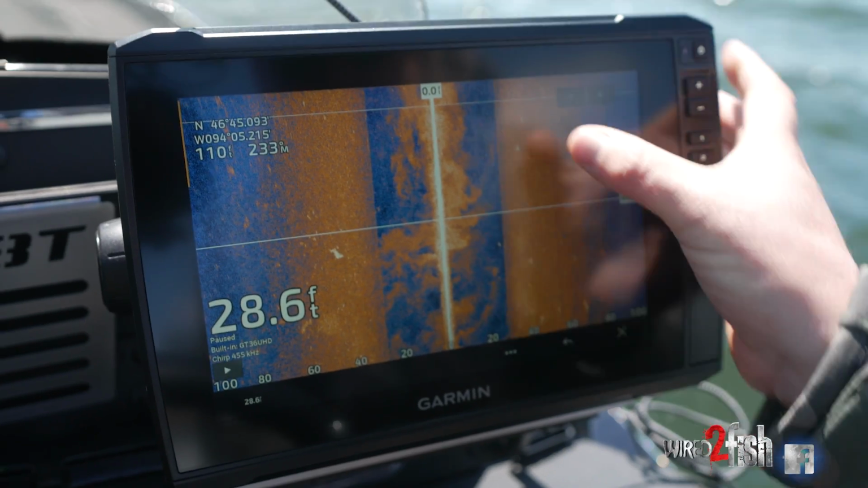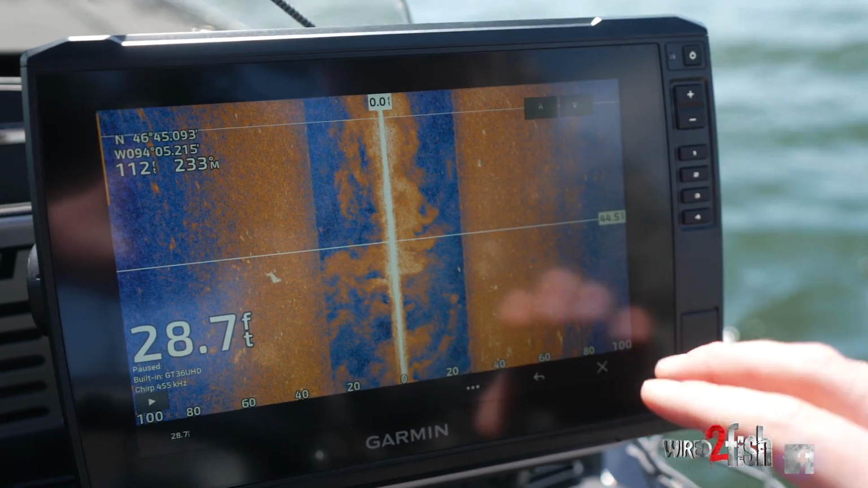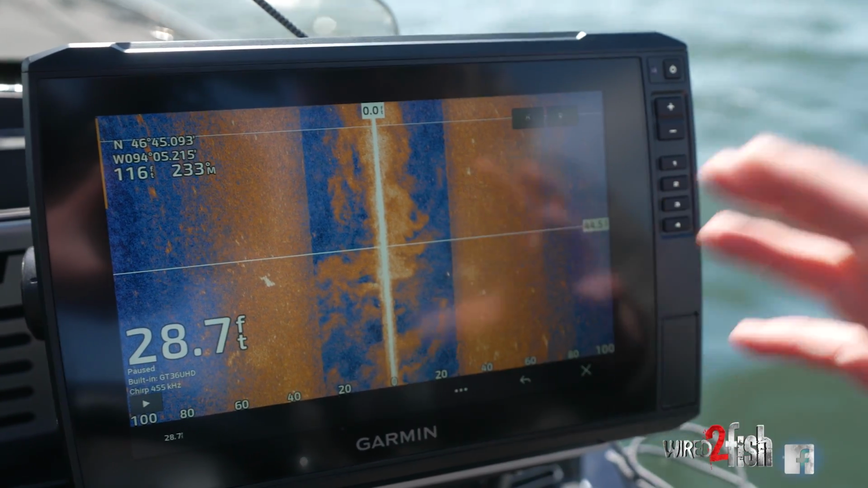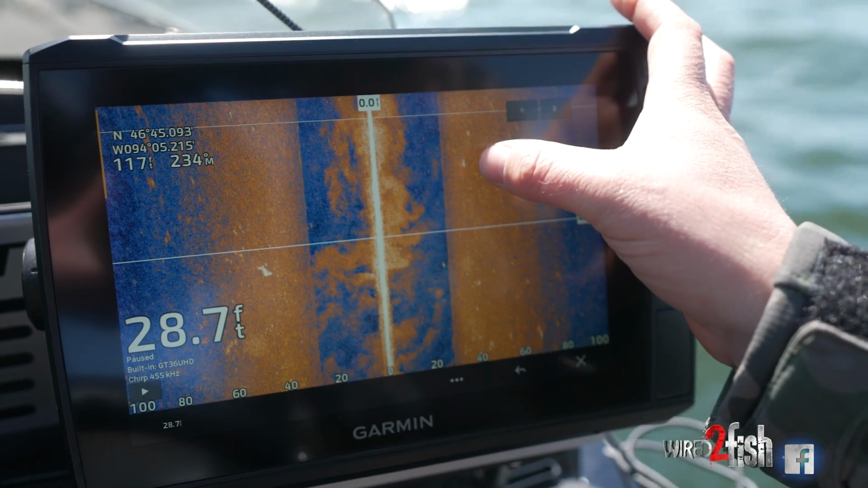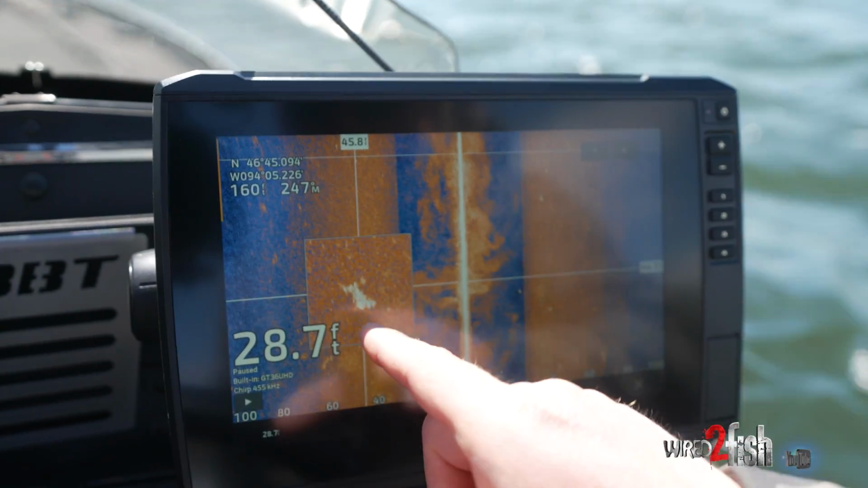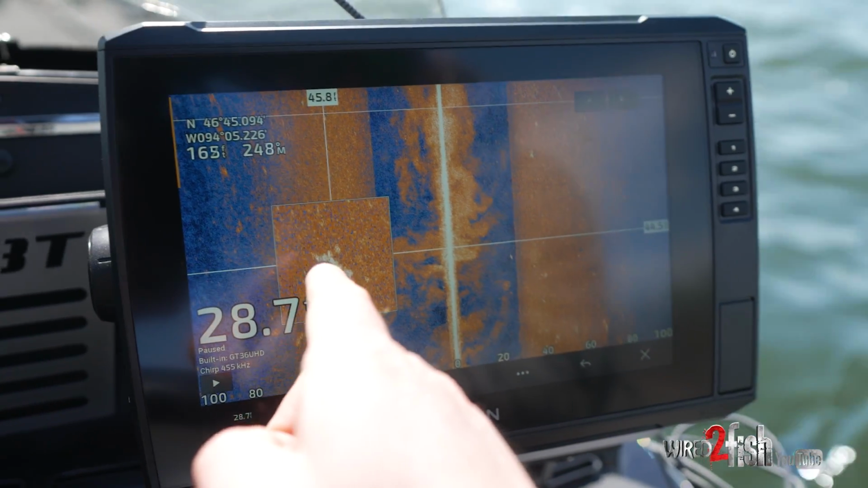These aren't massive schools of crappies, I believe, but they are schools of crappies nonetheless. Again, it doesn't look like a whole lot, but we're looking out a long way, so a lot of times your image looks smaller than what it really is. You can zoom in on it and start to see some of those individual hot spots. Those are individual fish right there. That's what you're looking for, schools of crappie.